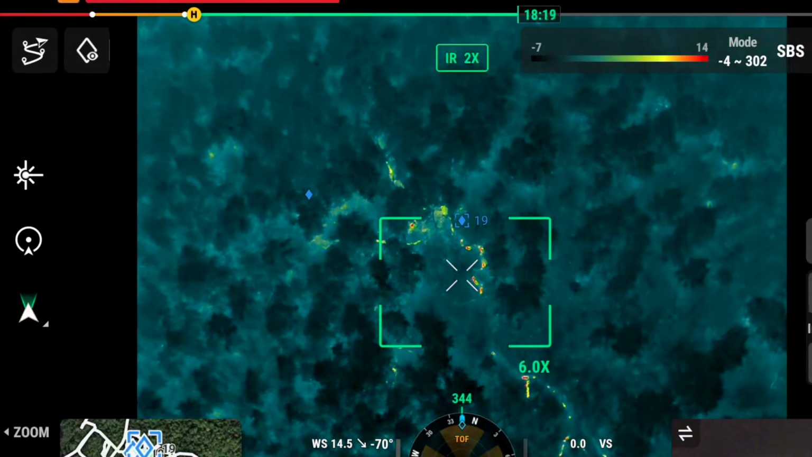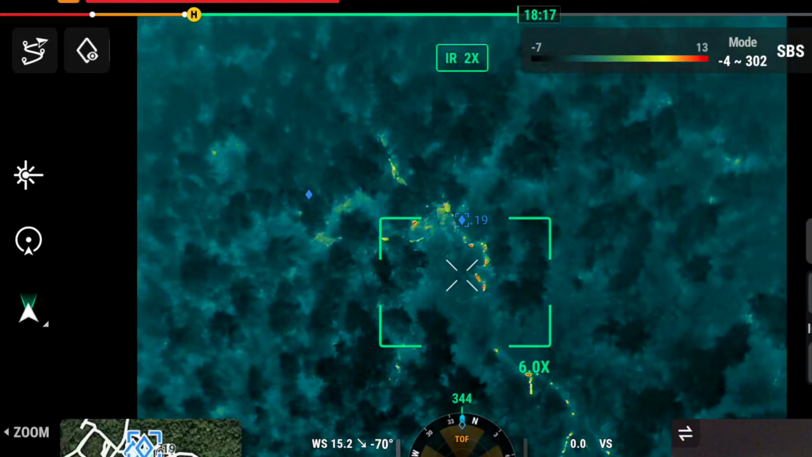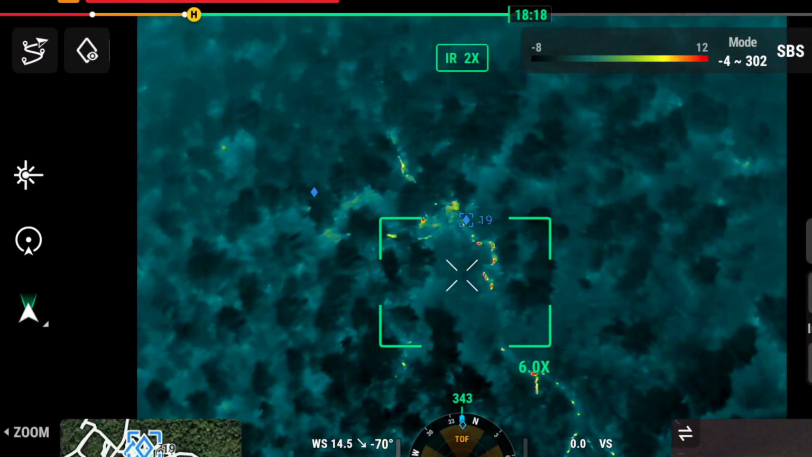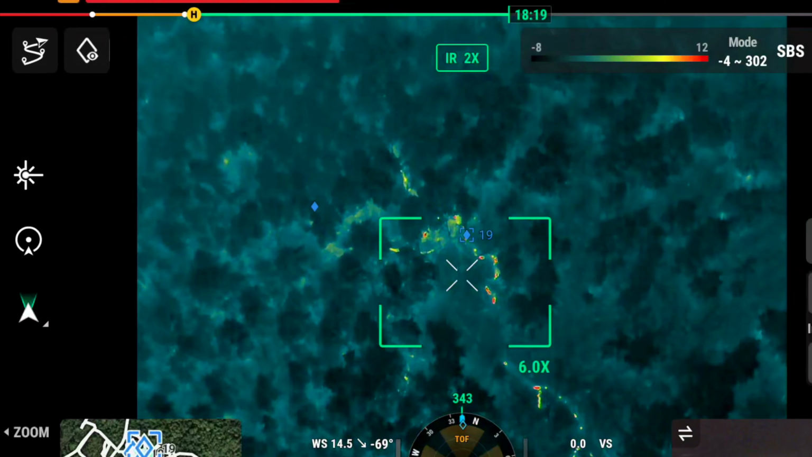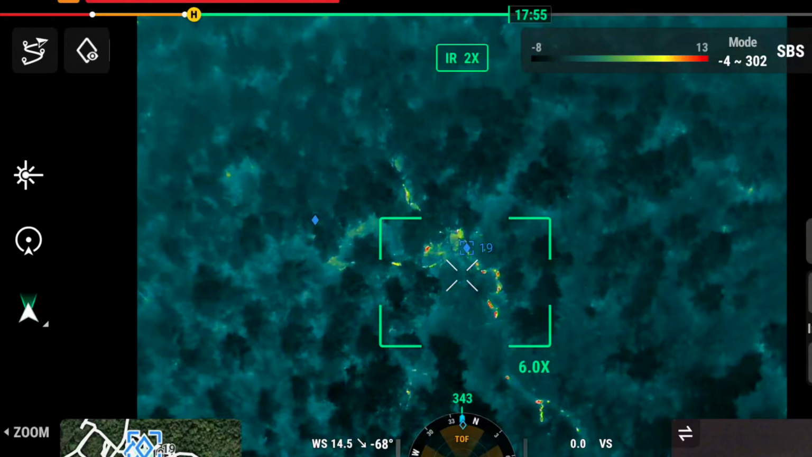Come on, guys. Daddy's got treats. There you are, Butters. I hear you barking. Come on, Emmer. Daddy can hear you. Come on, Ems.